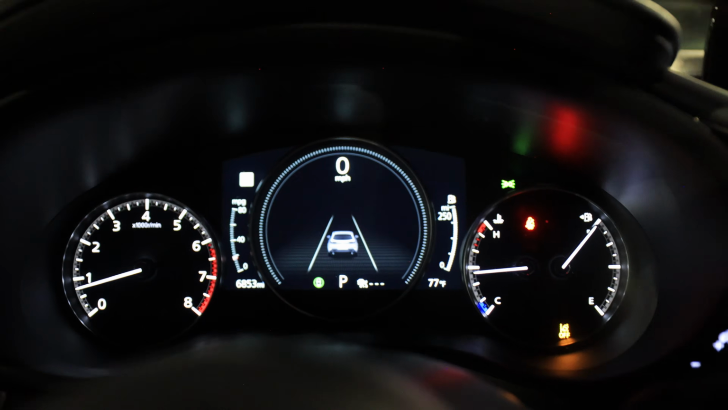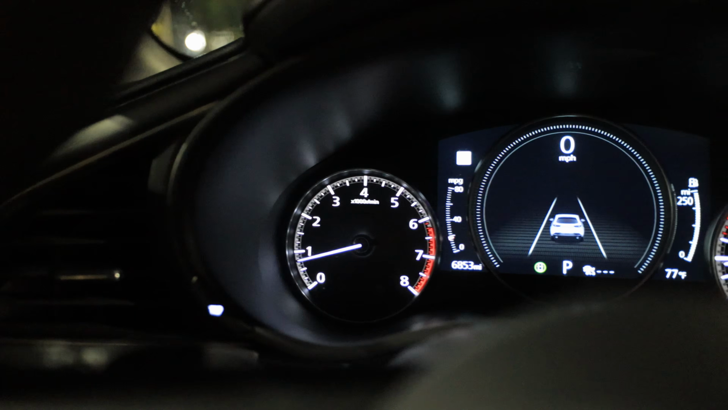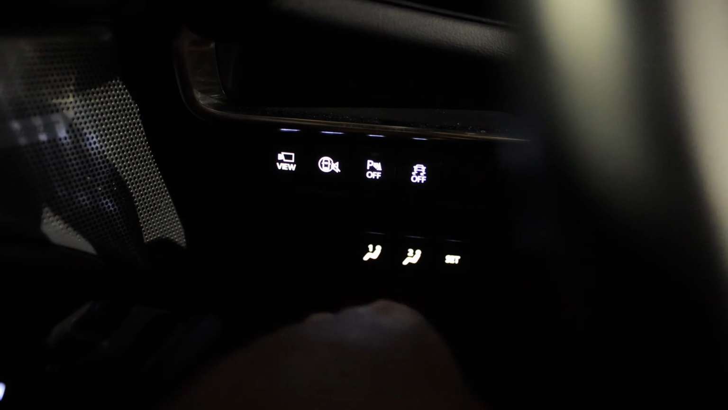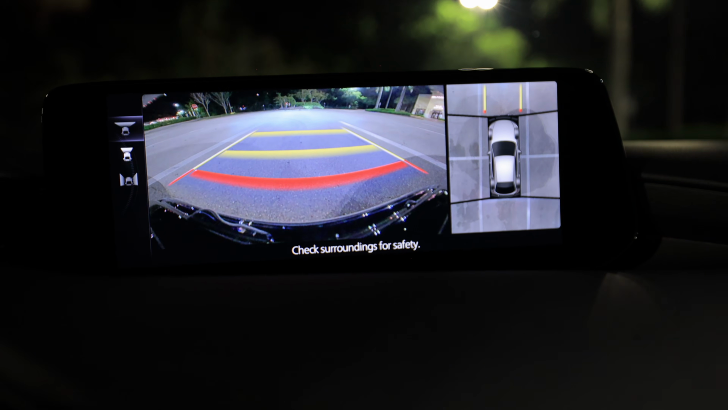With this all-wheel drive, I would say around 20 miles per gallon in town. We do have 360 camera on this Premium Plus. Let's go ahead and focus on that. And we also have memory seats down here. Here's a 360 camera. It looks pretty clear at night, looks good to me.